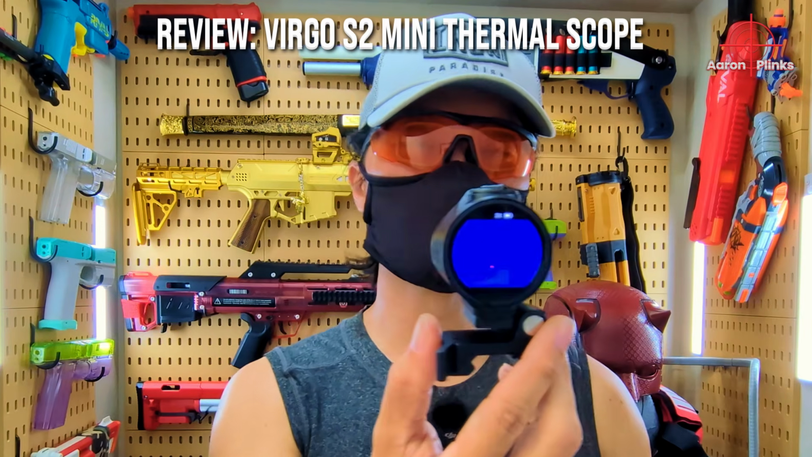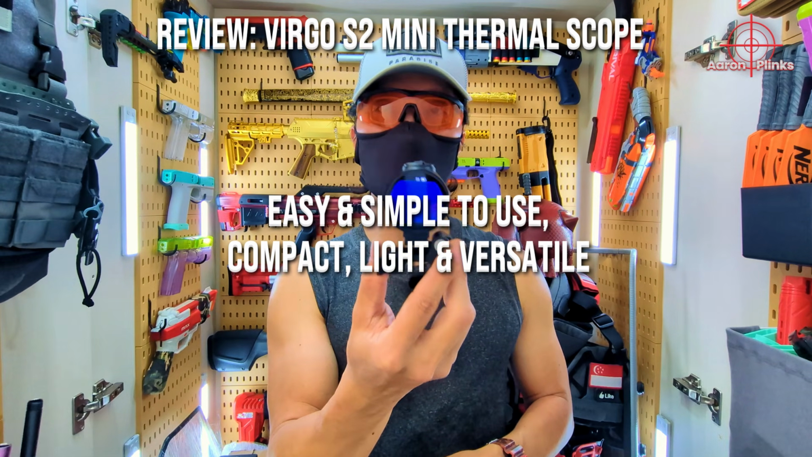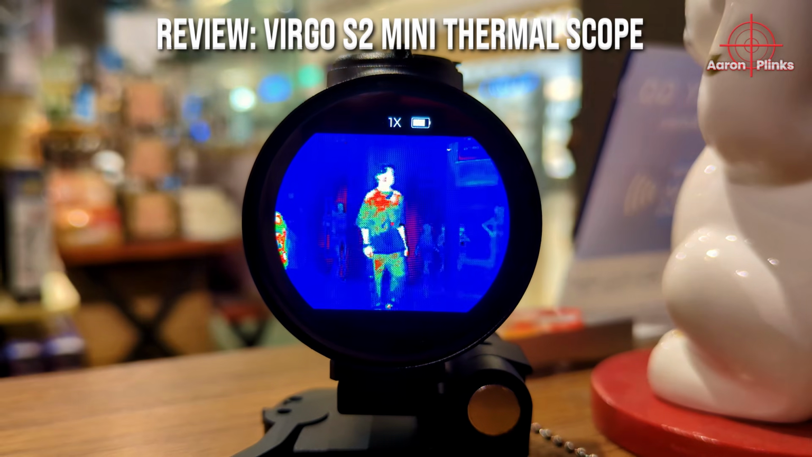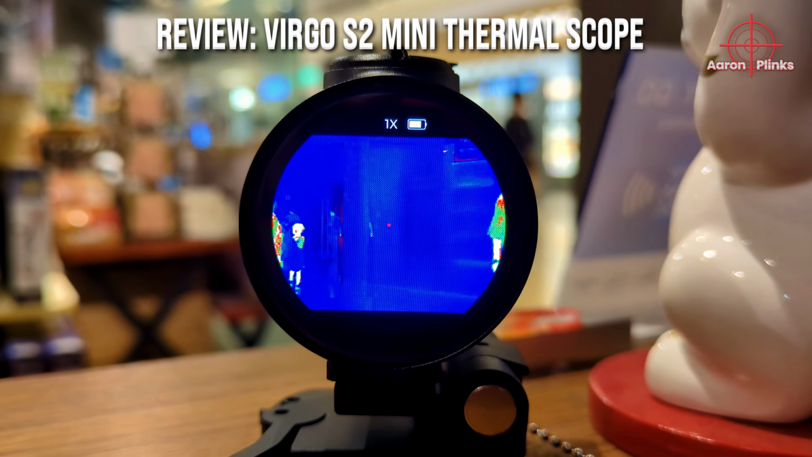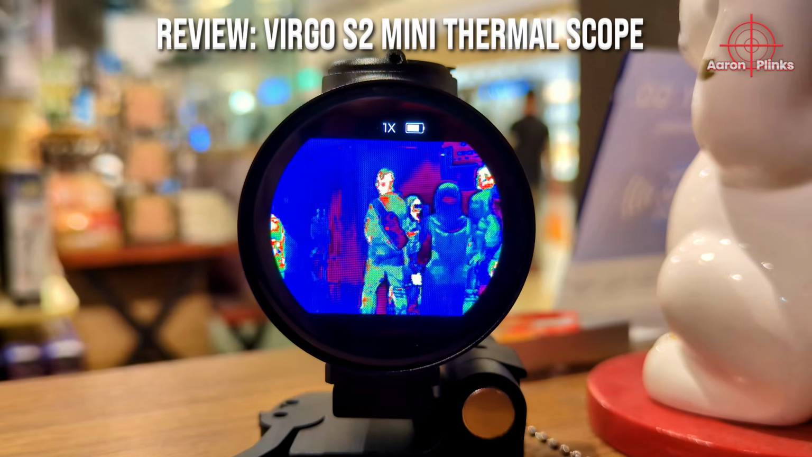The display screen is also easy to see and use, and there is no parallax or eye box to worry about. Just point and shoot, that's it. It is versatile, simple and easy to use. It is compact and lightweight. It is extremely interesting and fun to use too.